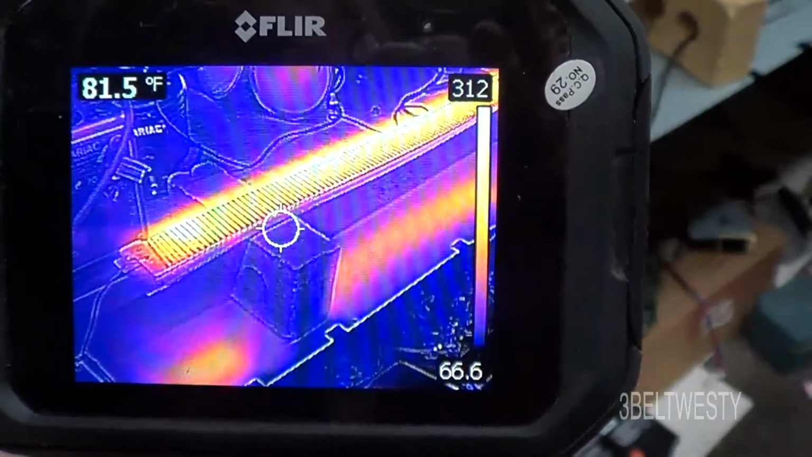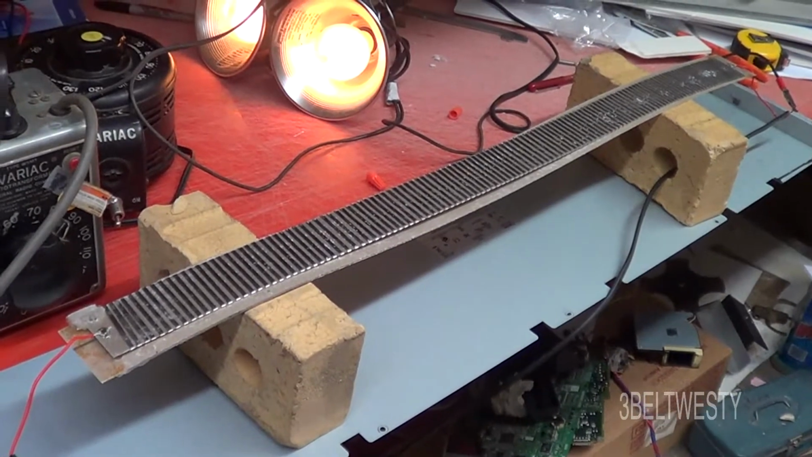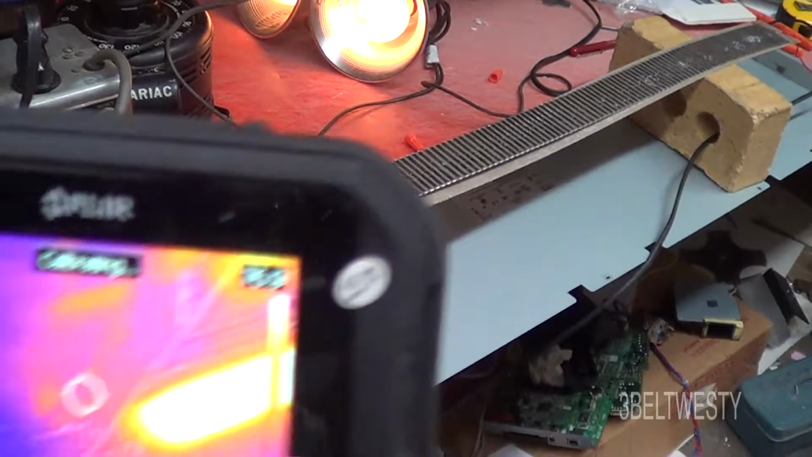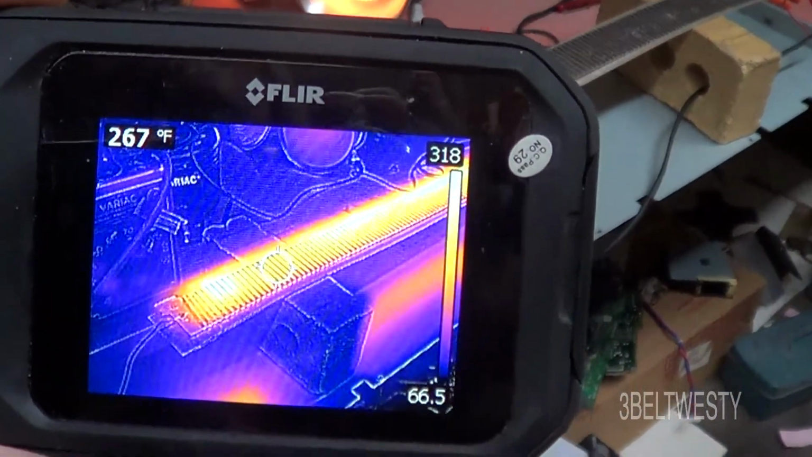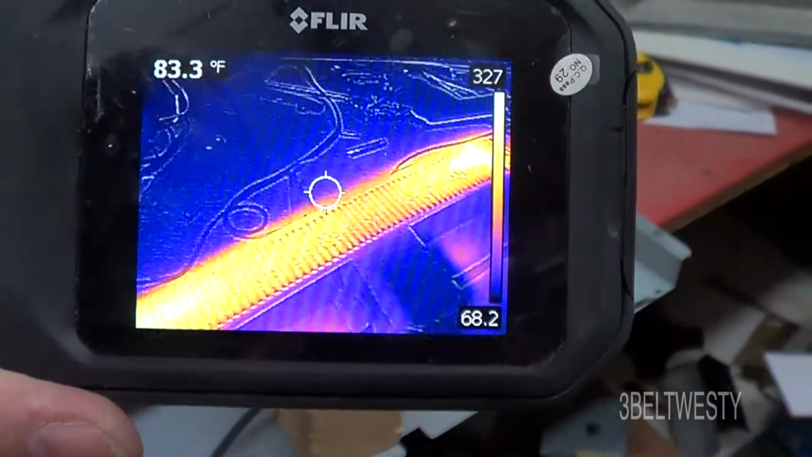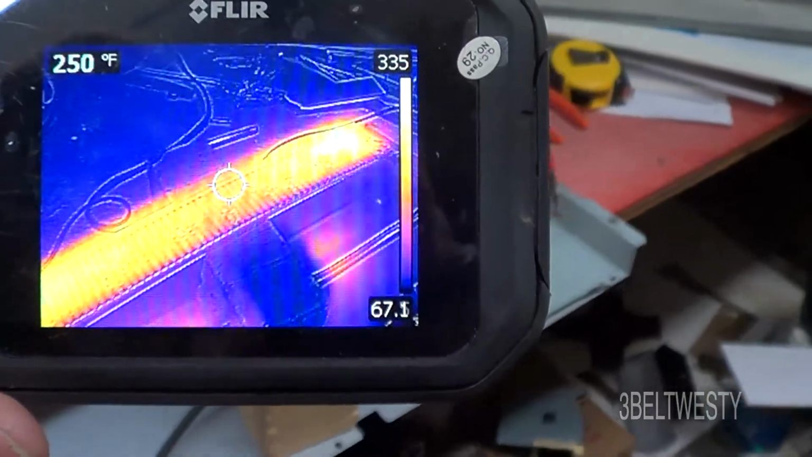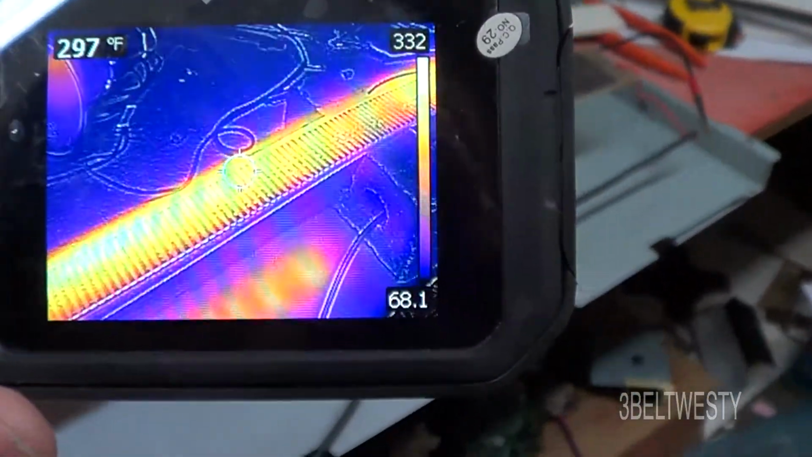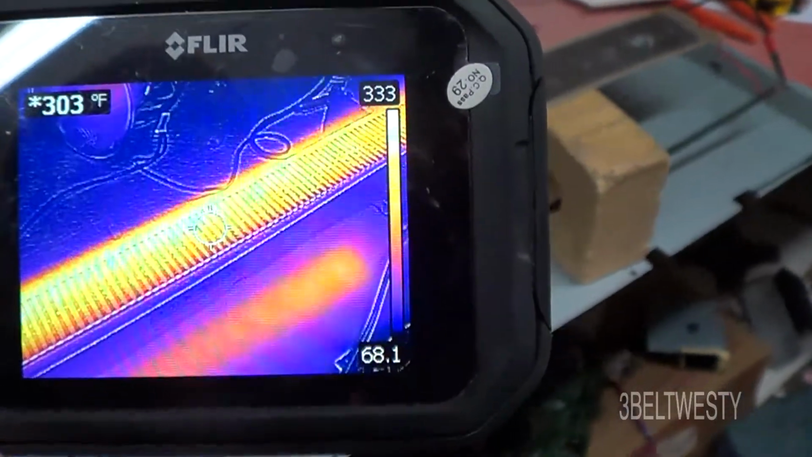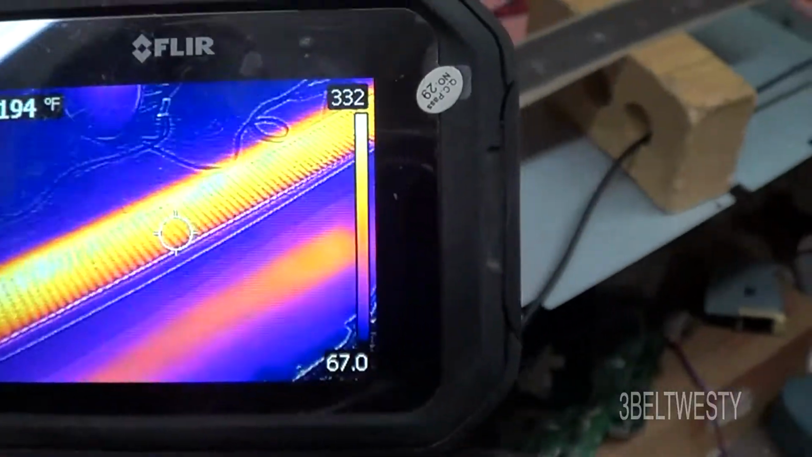Using the FLIR C2 here, measuring the temperature uniformity of a heating element out of a heat shoe. I can go over here and move the camera to see this is all about the same color along here. This particular model of C2 will go up to 150 degrees C or 302 F, and once you get above that, there's a little star that appears here, so you need to use a higher end model.